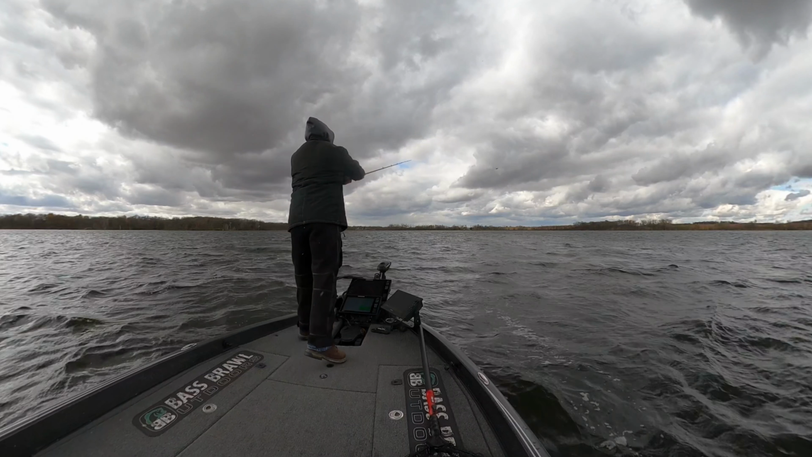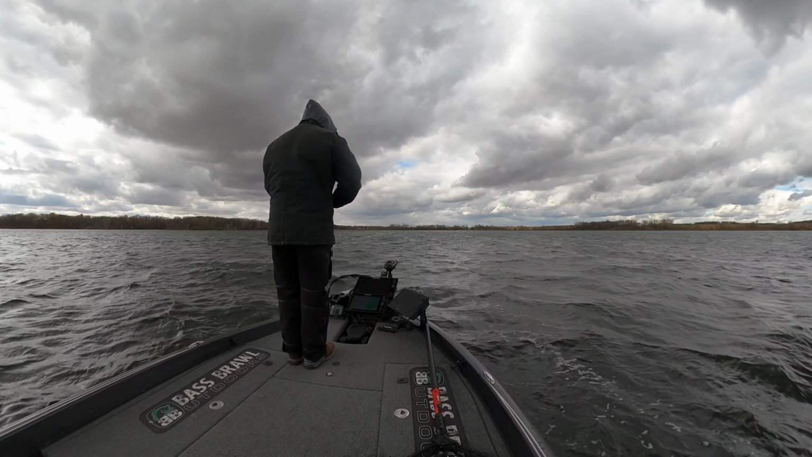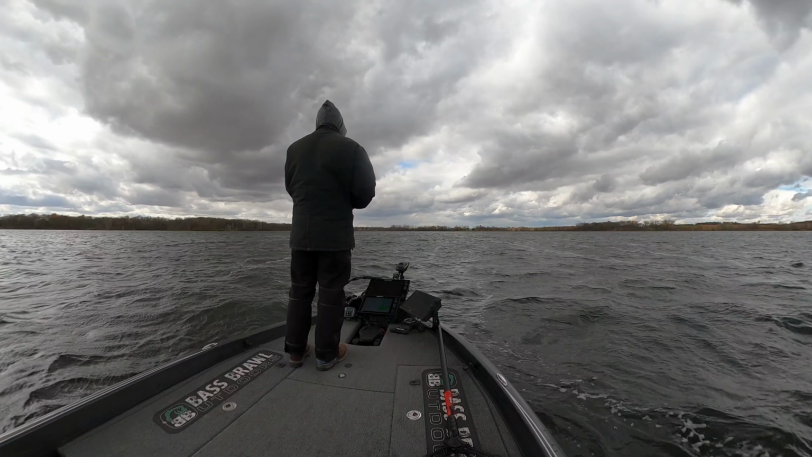After I make this cast, that wind wants to put a bow in your line. So you can see how you keep that rod tip low and kind of get your line to snap down and stick to the water. That way it'll fall straight to the bottom and not have that big bow built into it.